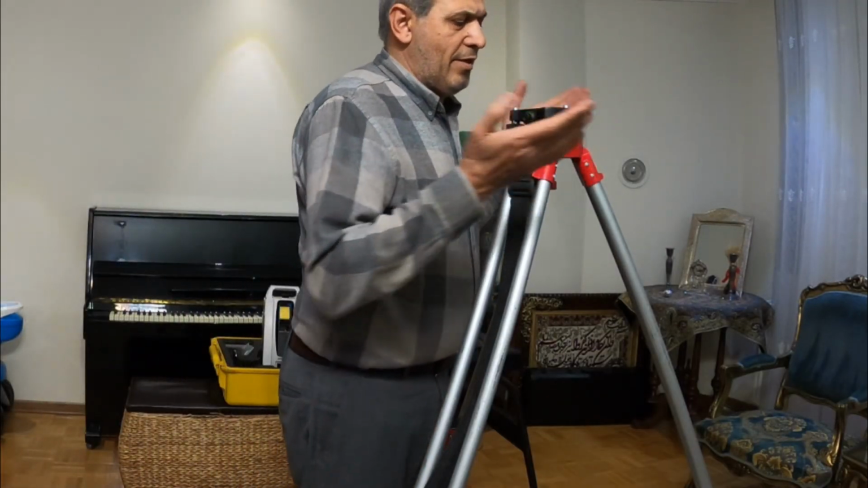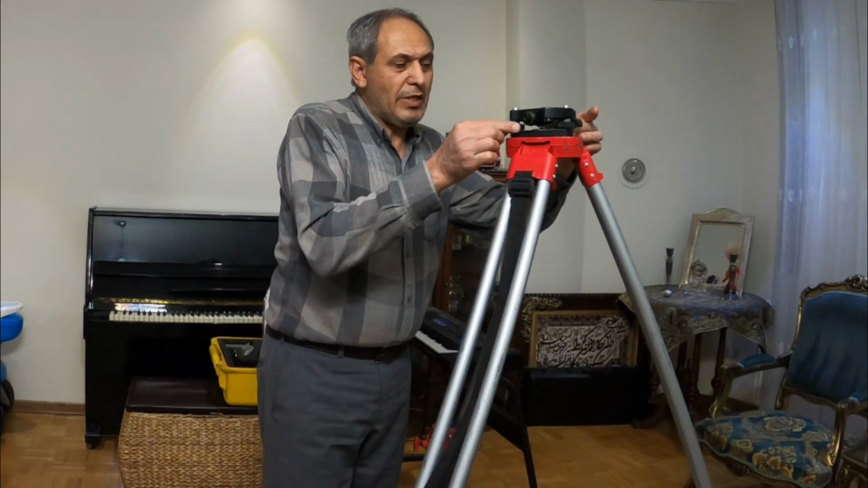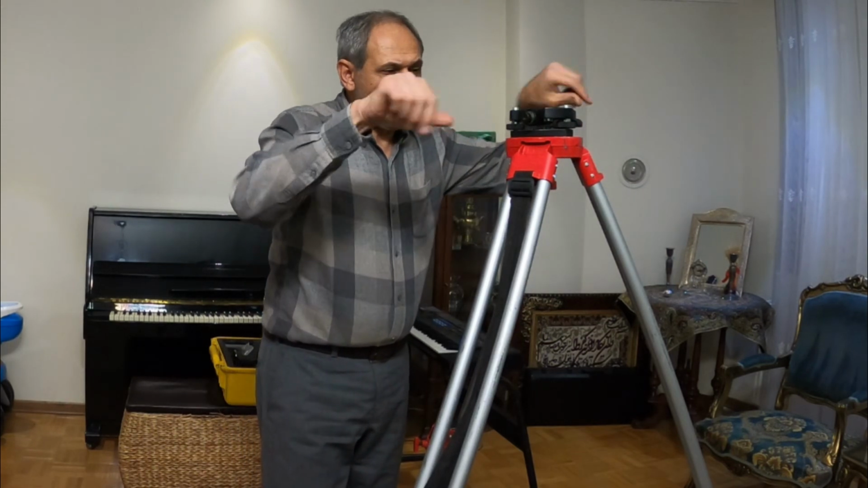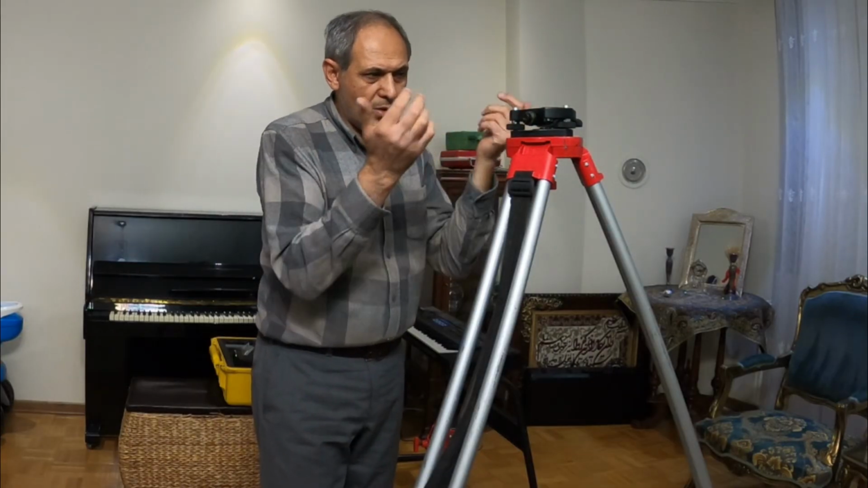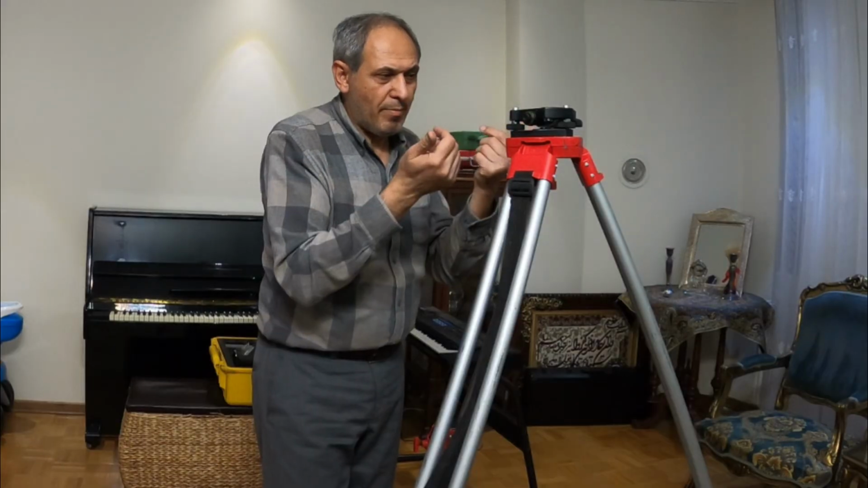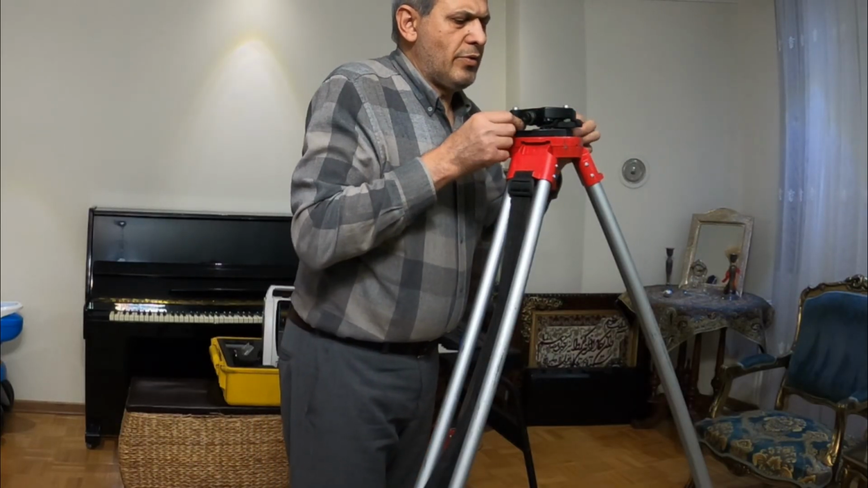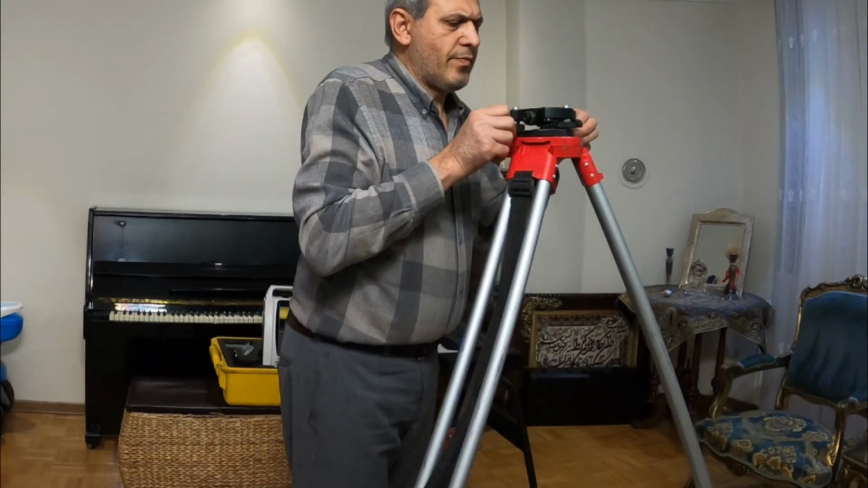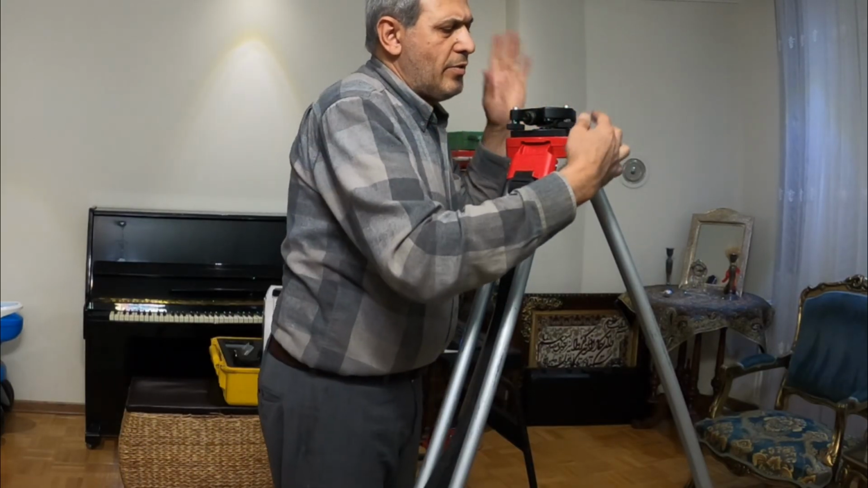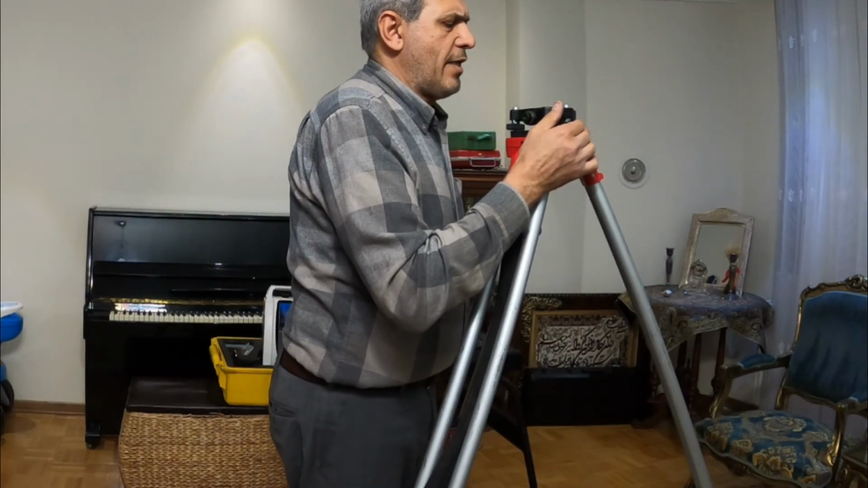For the leveling, first of all, you have to take these two, then you have to rotate it this way, or back. Okay, now I'm going to do it like this. And now this is only in one of the sides.